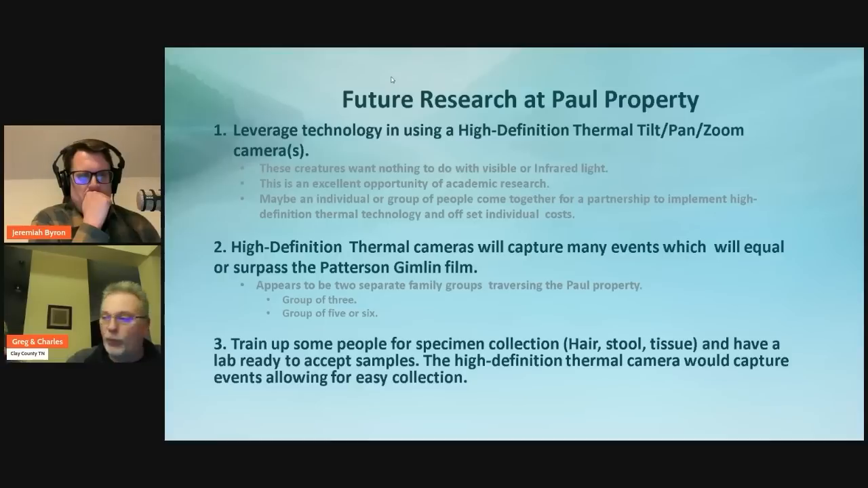And the other thing for any group of people that were to come together, academia or private investment, whatever, if some folks closer to the Paul property or even in Clay County, Tennessee, train up some folks for specimen collection, hair, stool, and tissue, have a lab ready to go if you are able to obtain any of those types of samples and ship it off for more DNA evidence.